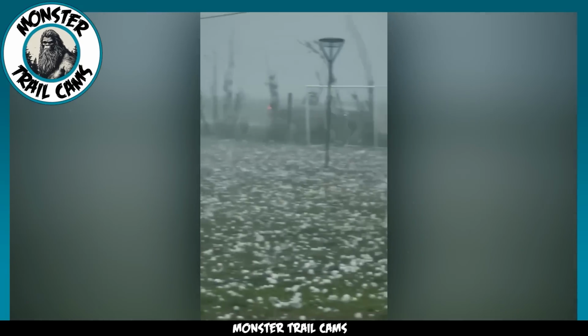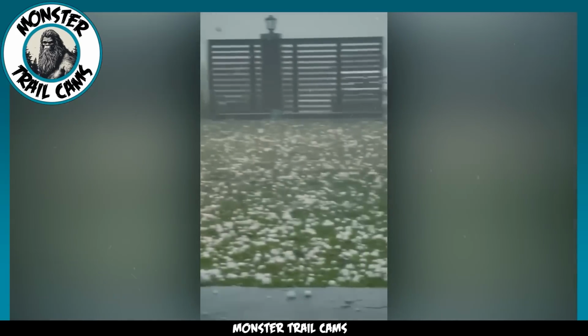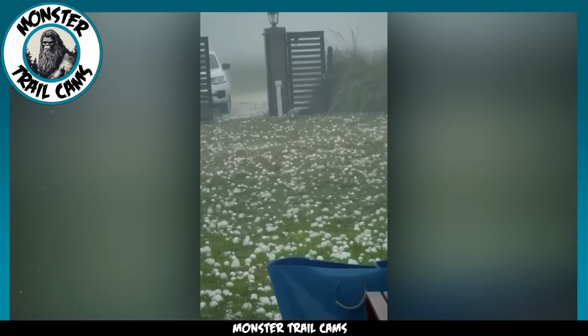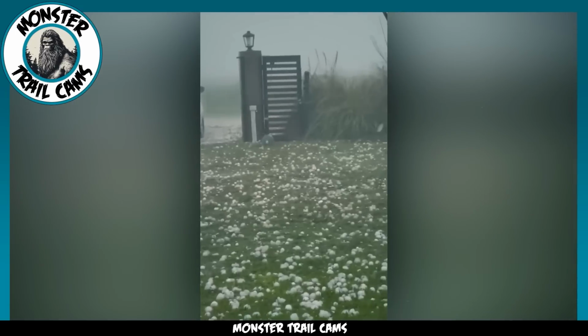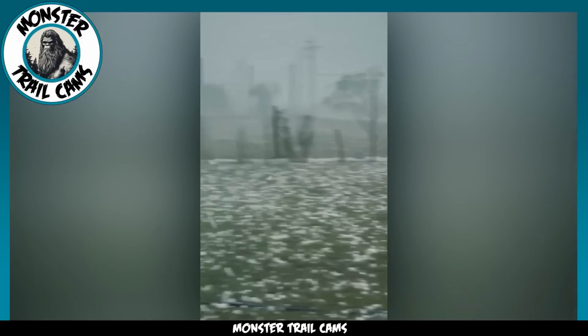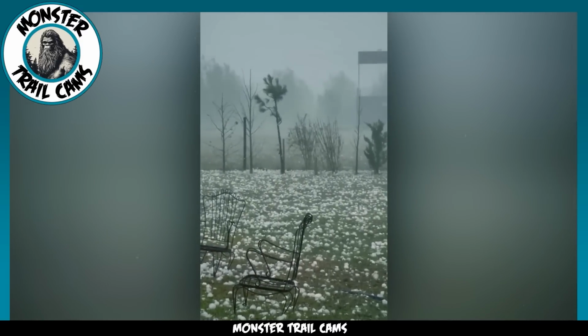This clip didn't feature ghosts, goblins, or spooky specters. Instead, what we see feels like it's straight out of a Hollywood disaster film. Giant hailstones nearly as big as baseballs, crashing down from the sky with an intensity that's both mesmerizing and terrifying. There's no scene of a haunted house or eerie spirits, but the devastation and power are palpable.